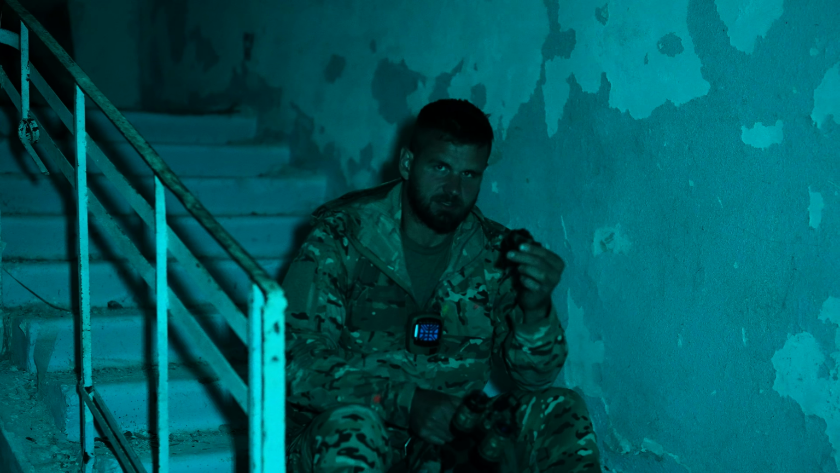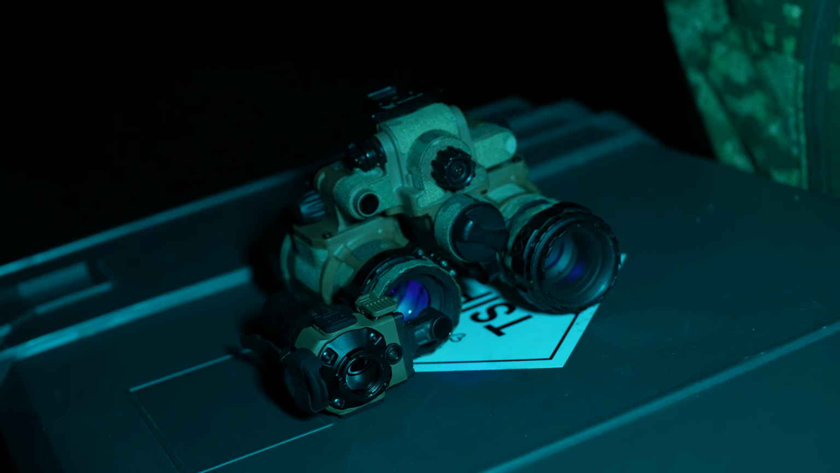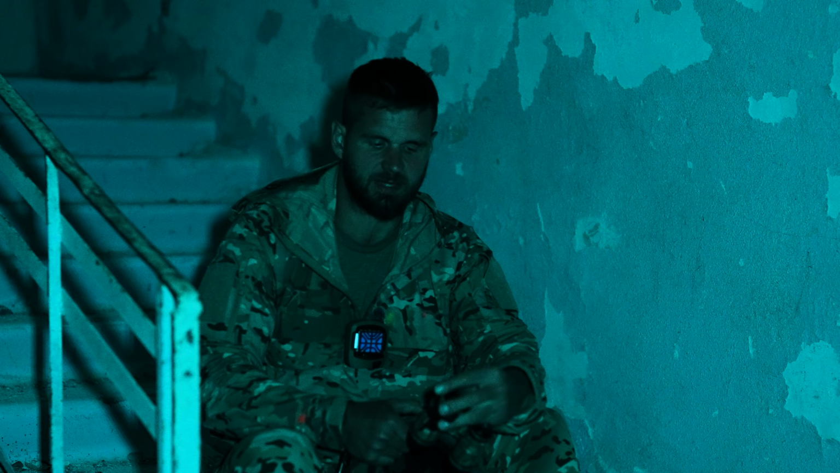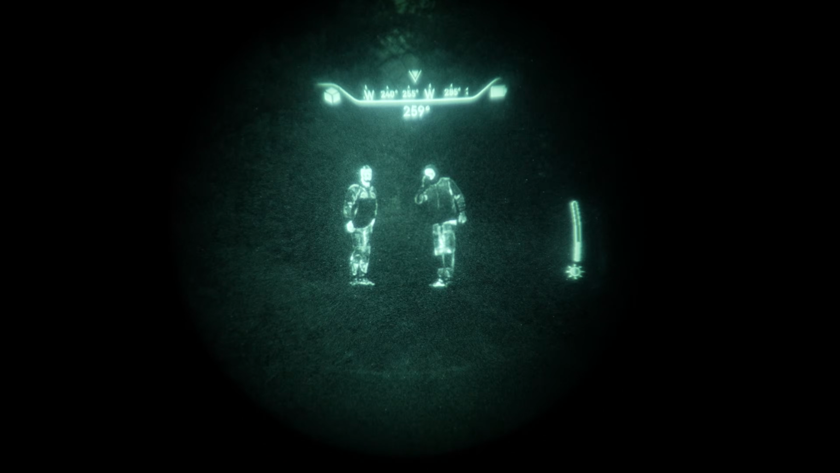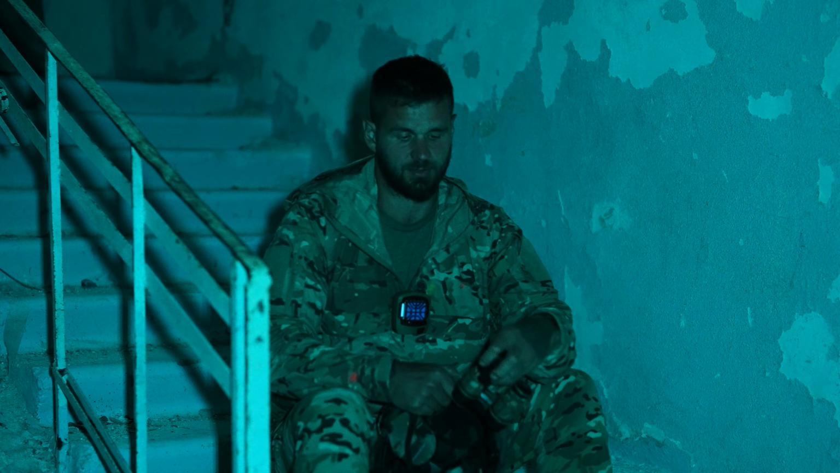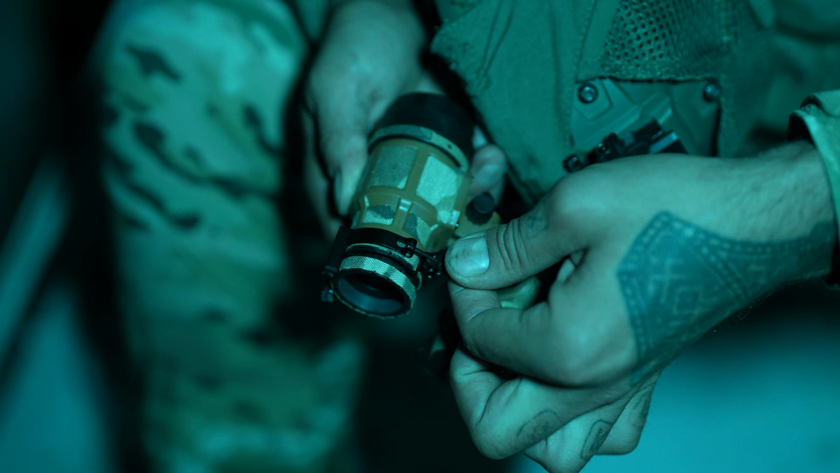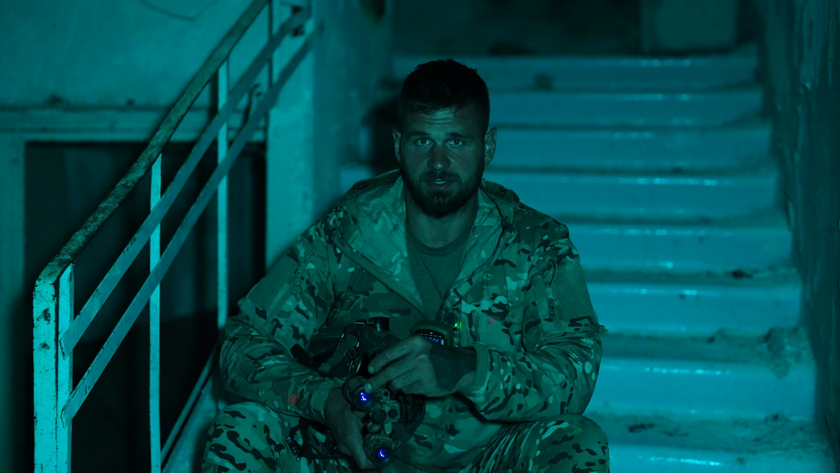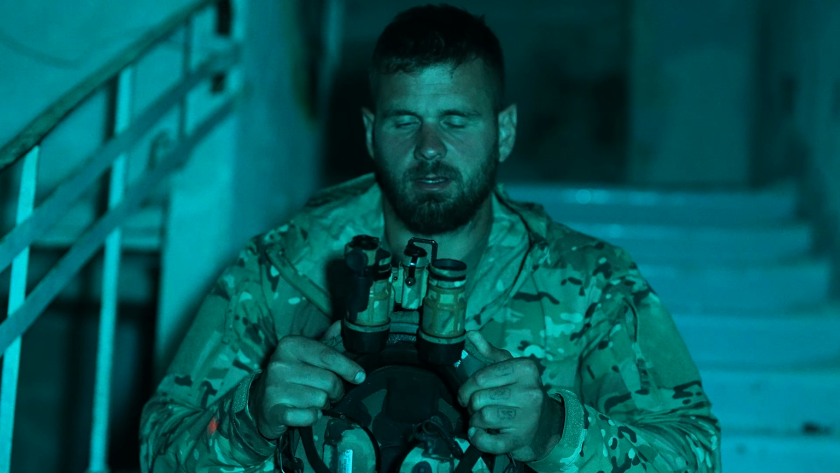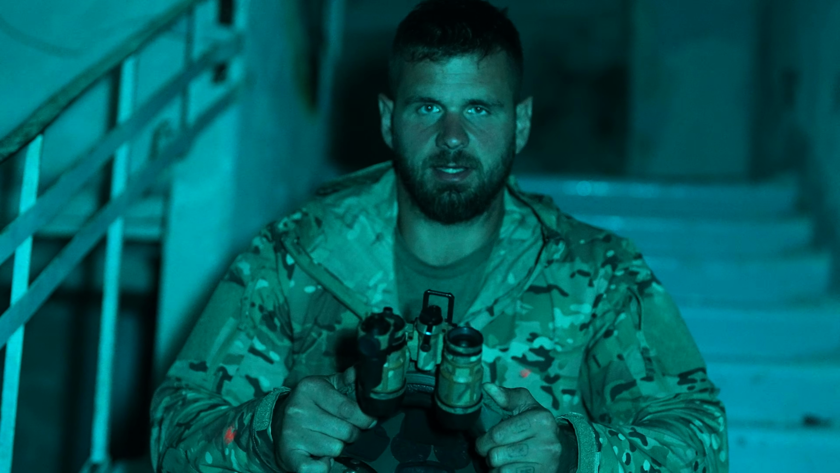What is it and what does it do? So basically, it's a small thermal device that attaches in front of your night vision device, and it projects a thermal image through your tube, giving you either a highlight or an outline of the thermal signature. It attaches to the front of your night vision device with a metal ring, and it's compatible with all PVS-14 style optics. Basically, I'm still using a night vision device, but anything hot gets outlined or highlighted.